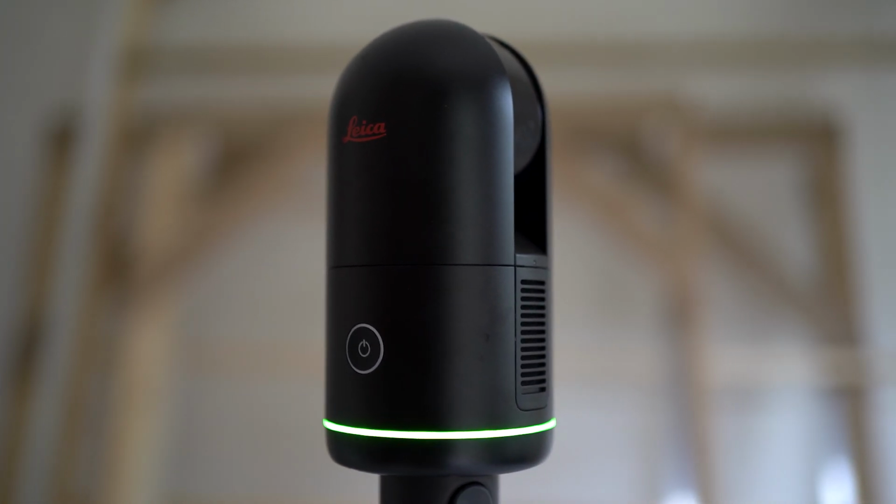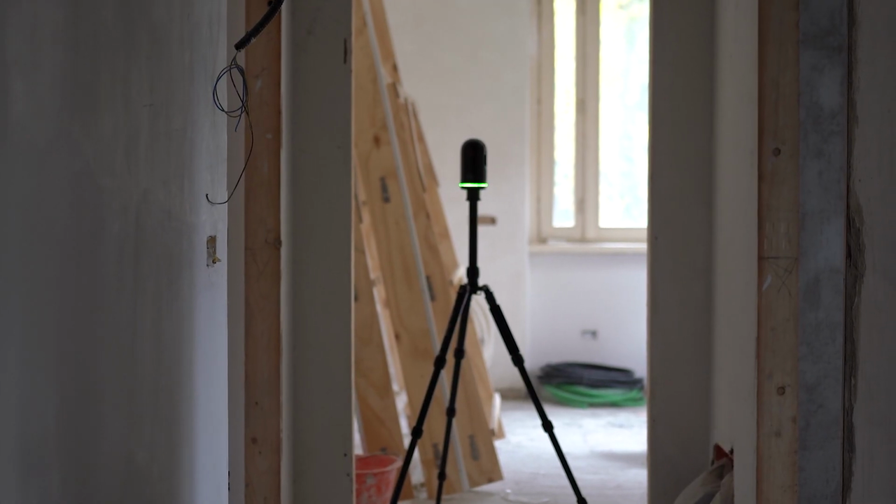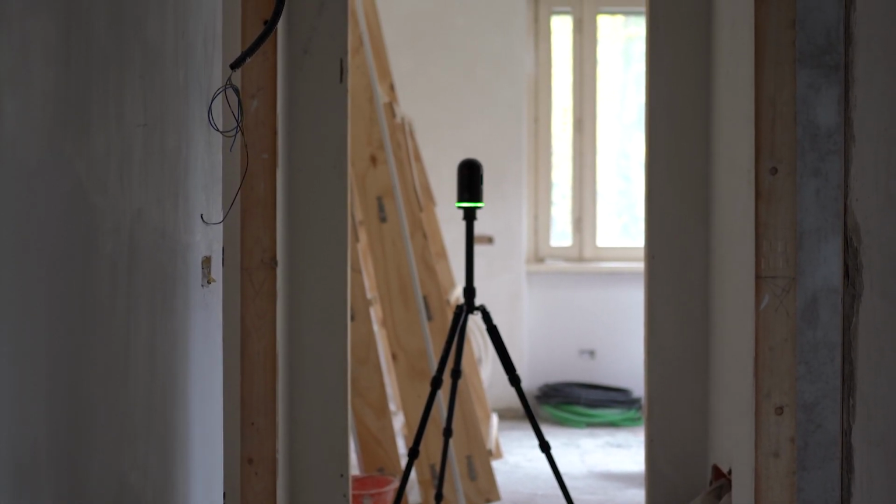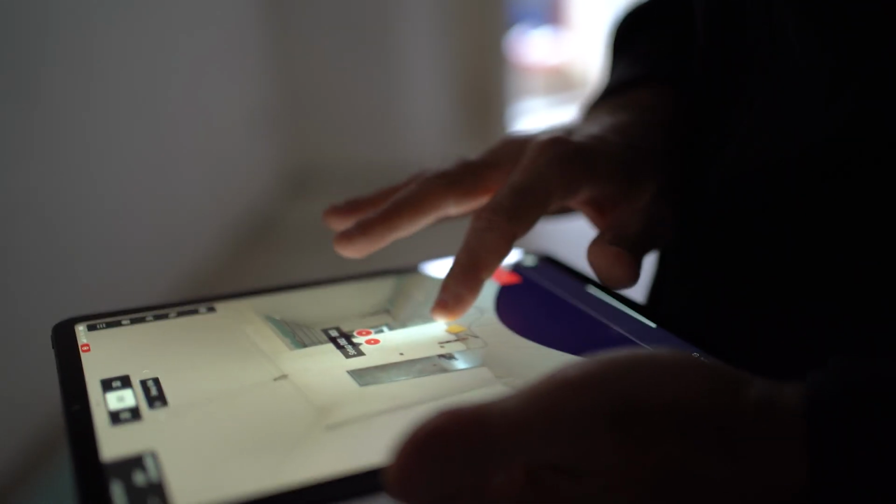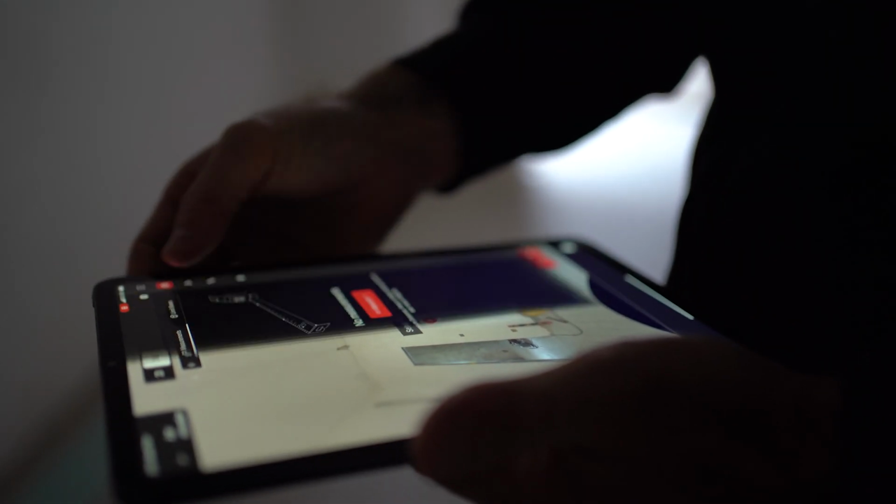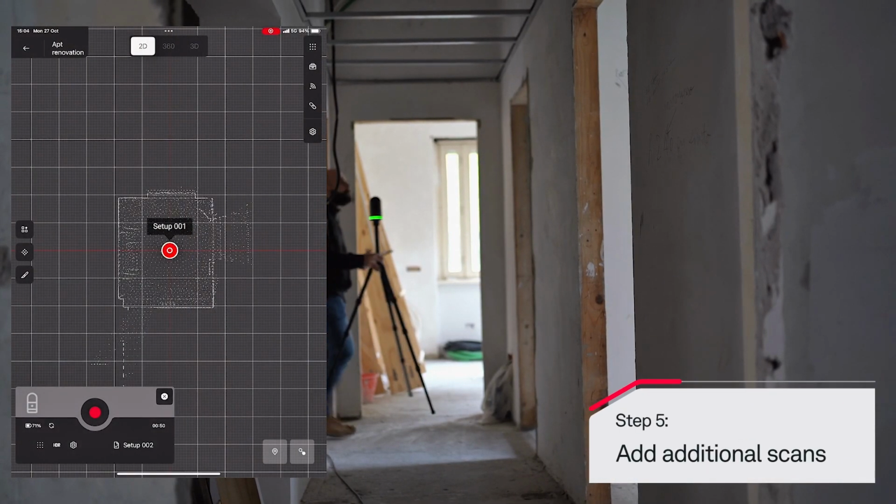In case it turns yellow, please repeat the scan, as this indicates that the scan might not have been saved correctly. The FIELD 360 app will display the panoramic image and the point cloud of the space you just captured, giving you a rich visual of the room. Move to a new location and perform a second scan.